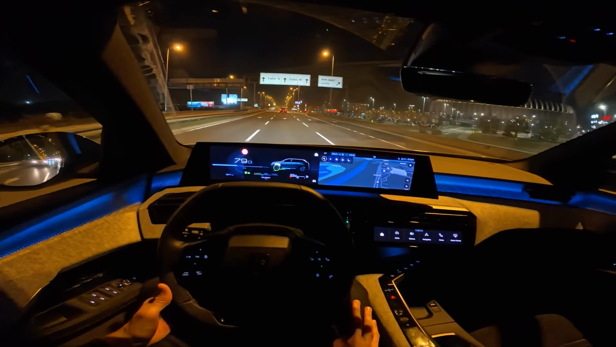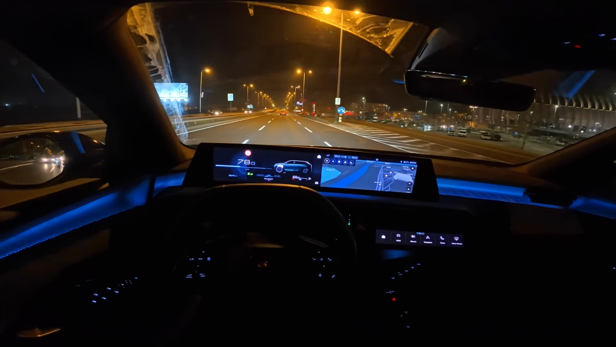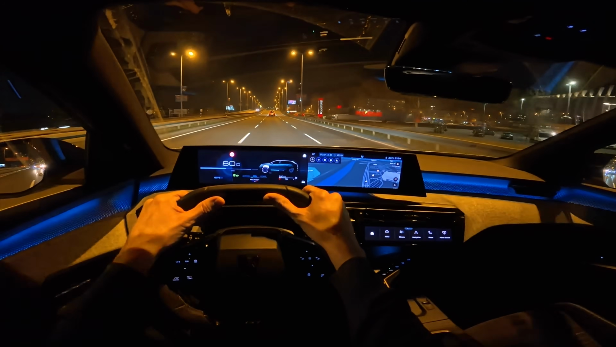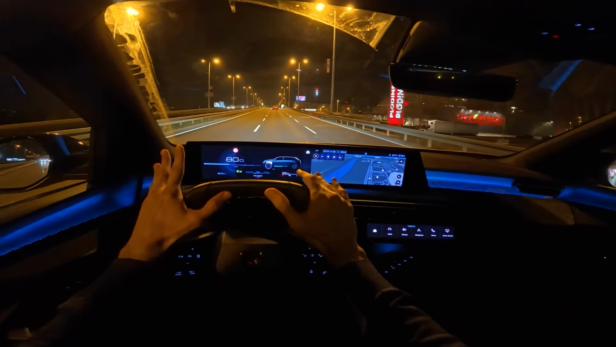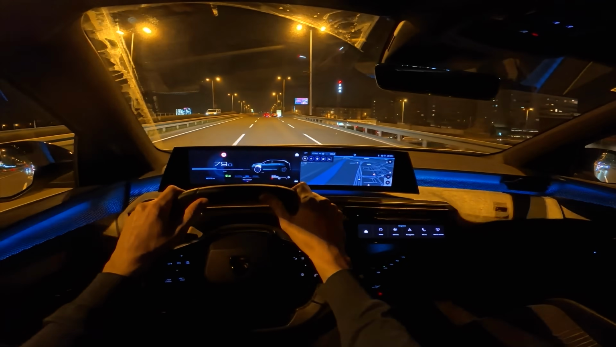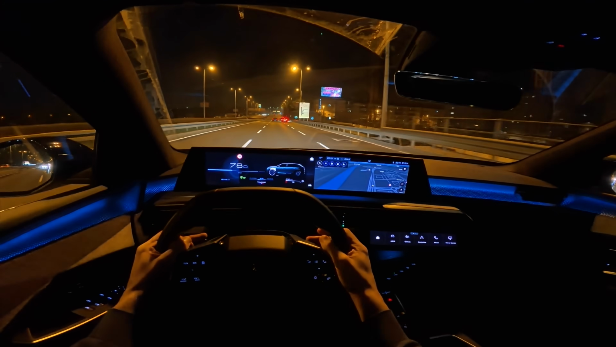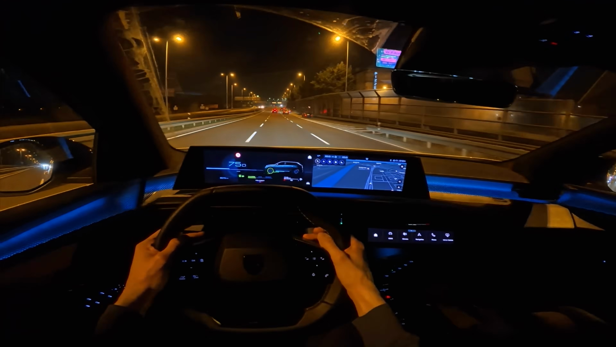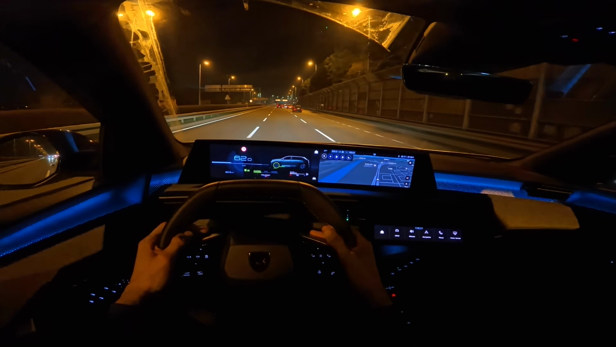But again, you're looking at a 7-seater, and I would recommend this car honestly, because go for a test drive, test it for yourself. It's just a super comfortable luxury feeling, or posh feeling, cruising machine, very comfortable, packed with tech, and it's just joy to ride this. For a daily driver, it's amazing.